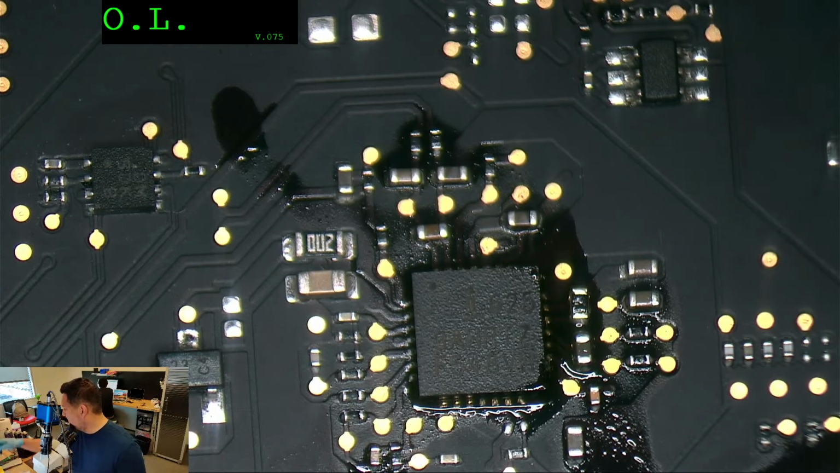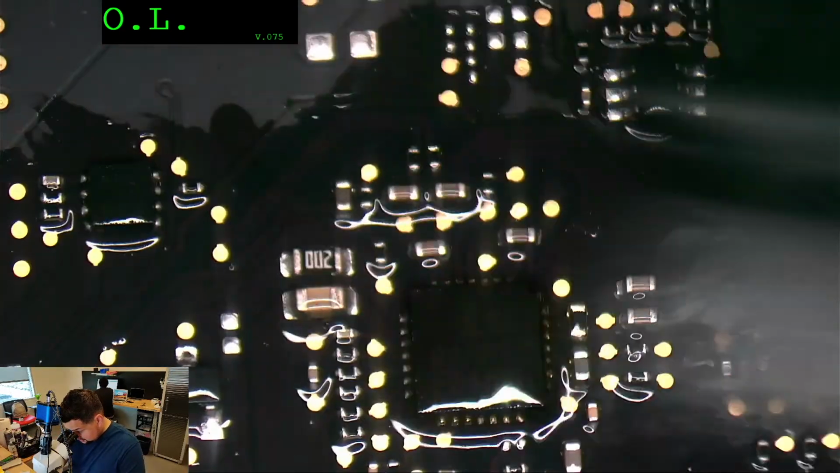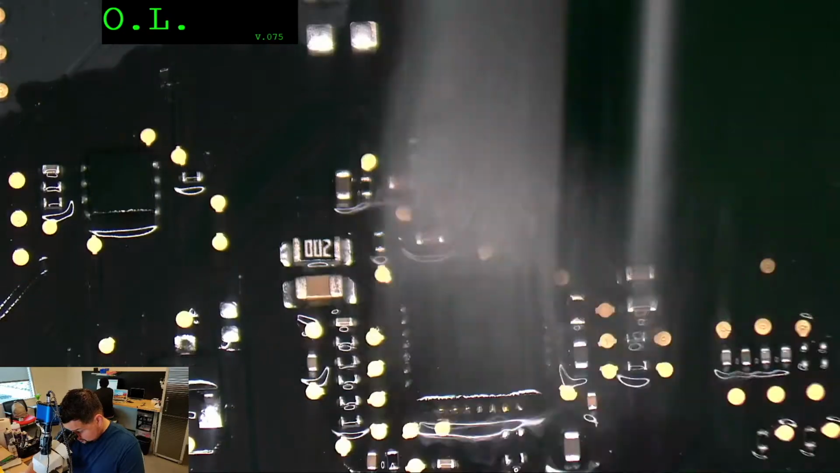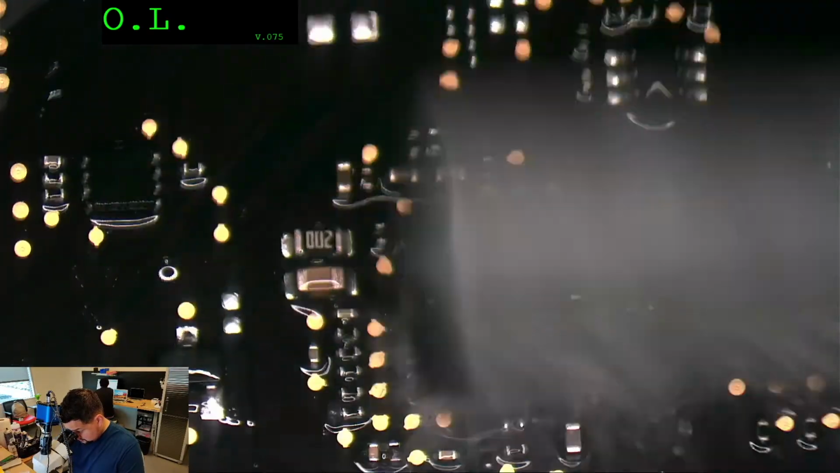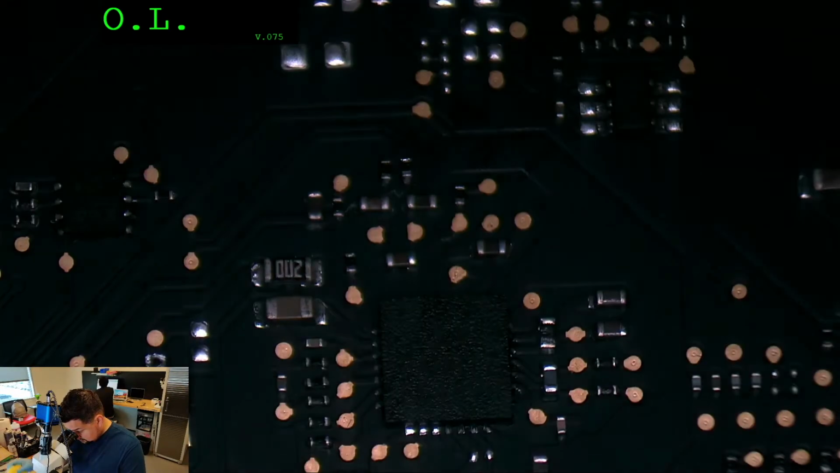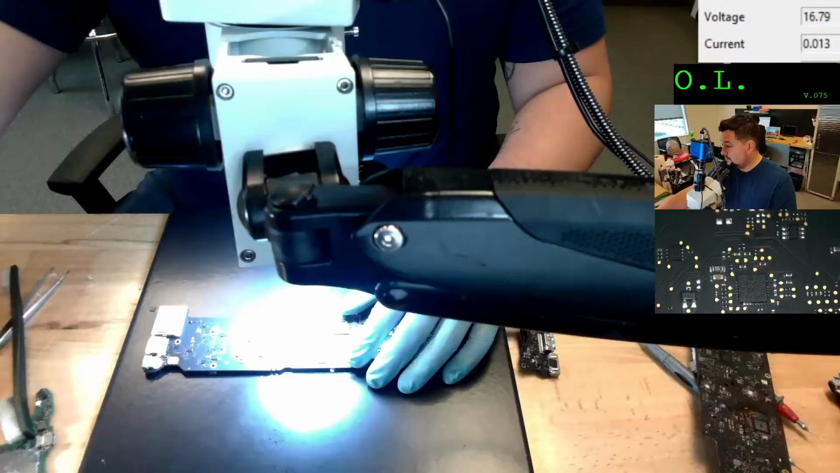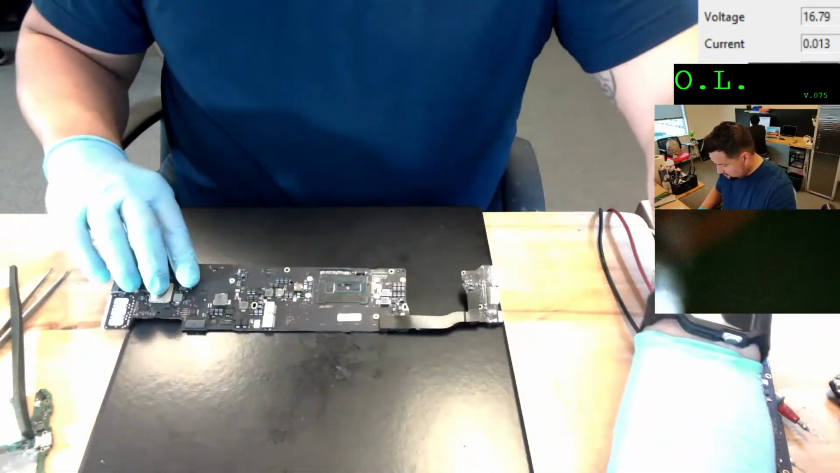Okay, let me clean it. And now we are going to test it. I put my fan.